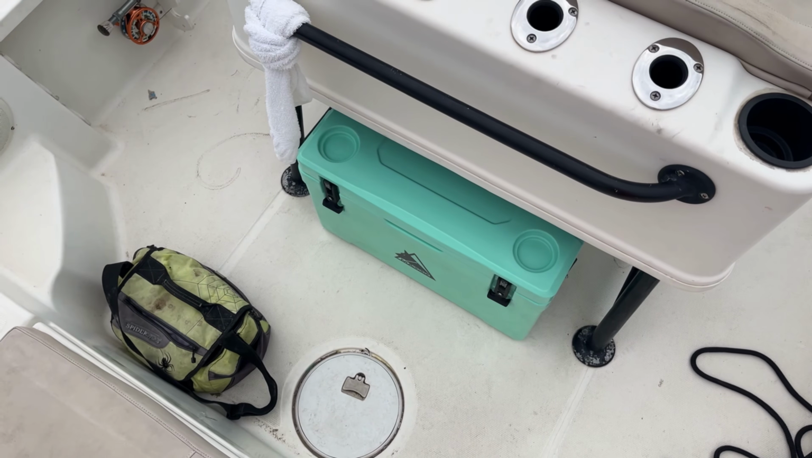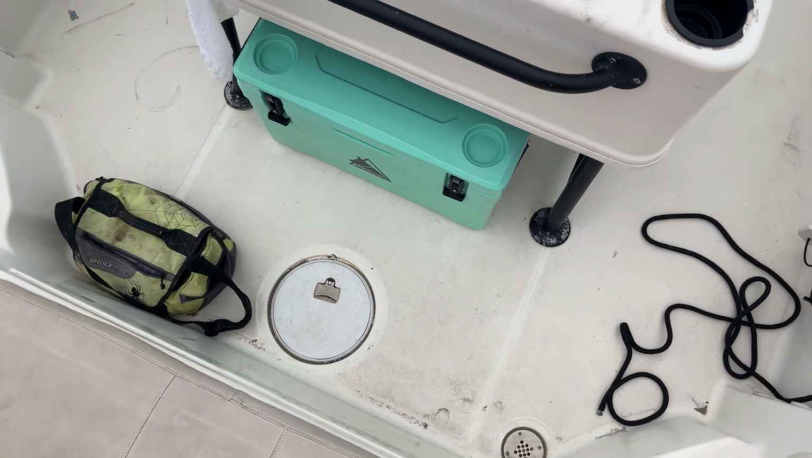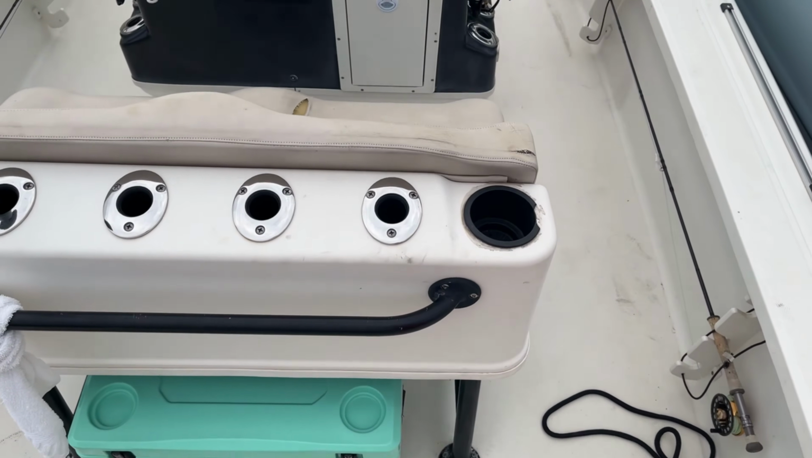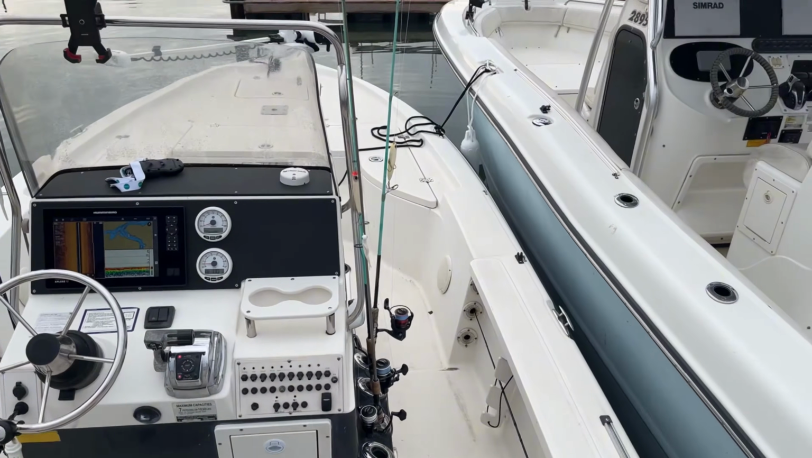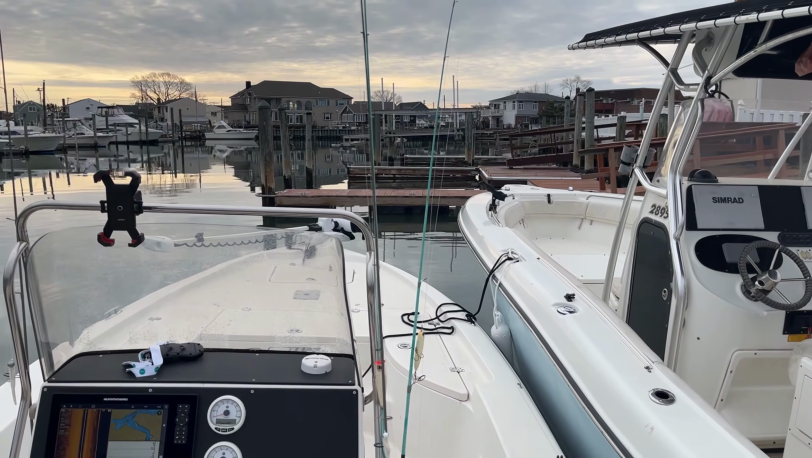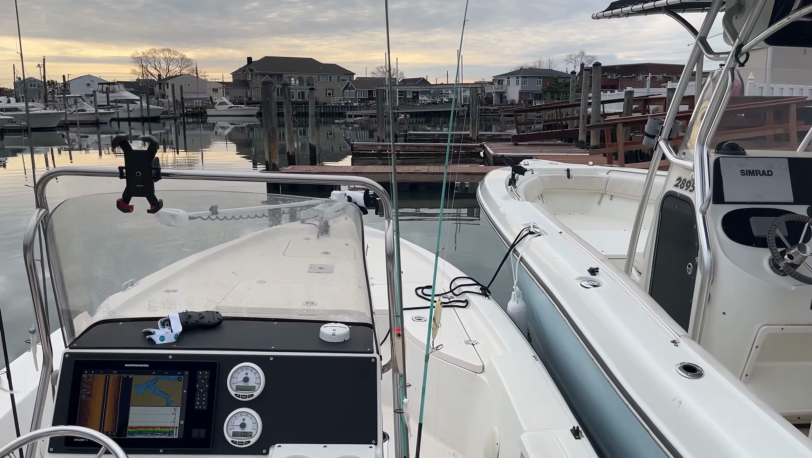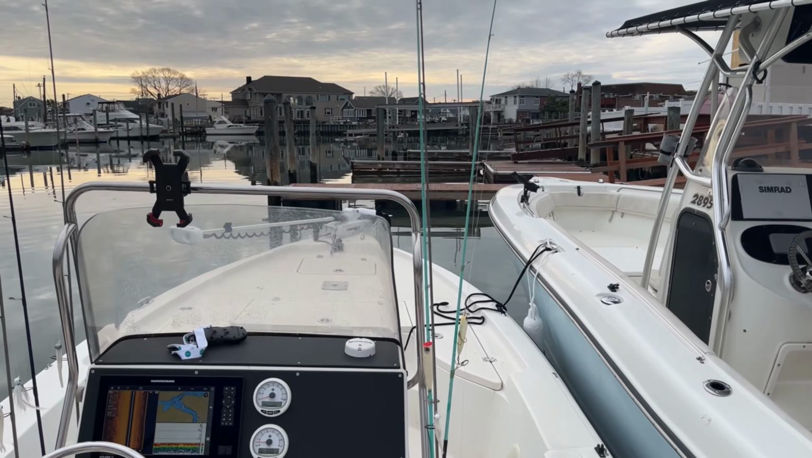Also have a nice brand new Rotomoto cooler. That's what we'll keep the fish in. Could also use that up front on the casting deck. Use that to give you a little bit more height. This way you could do your own sightseeing up there. Call out your shots.